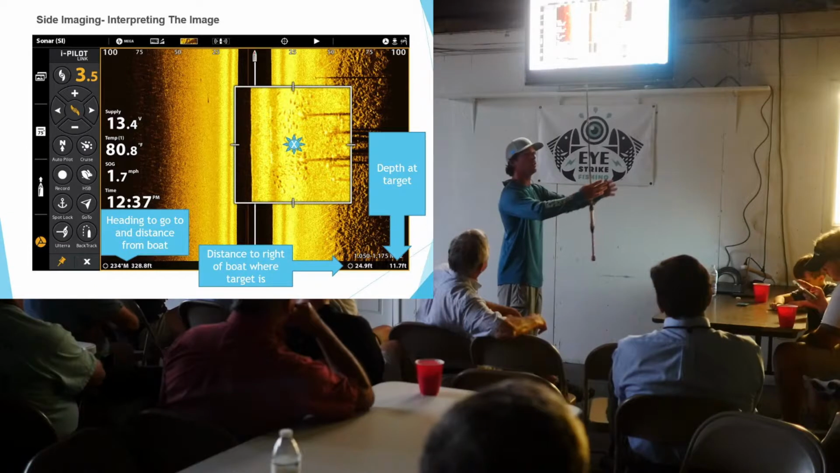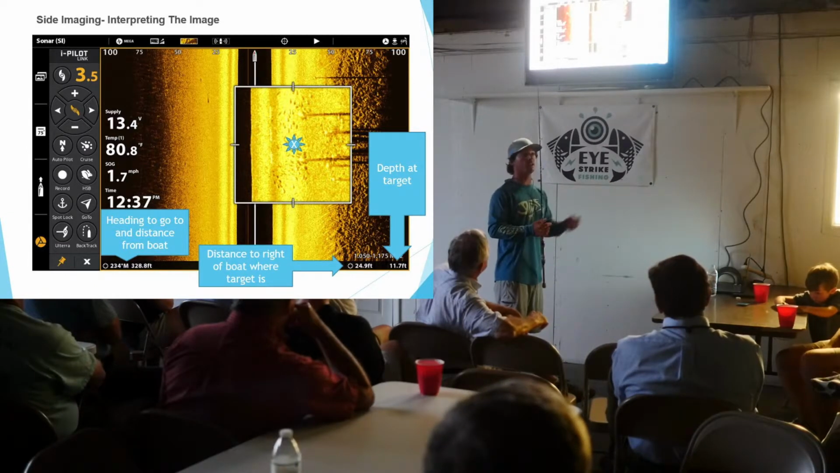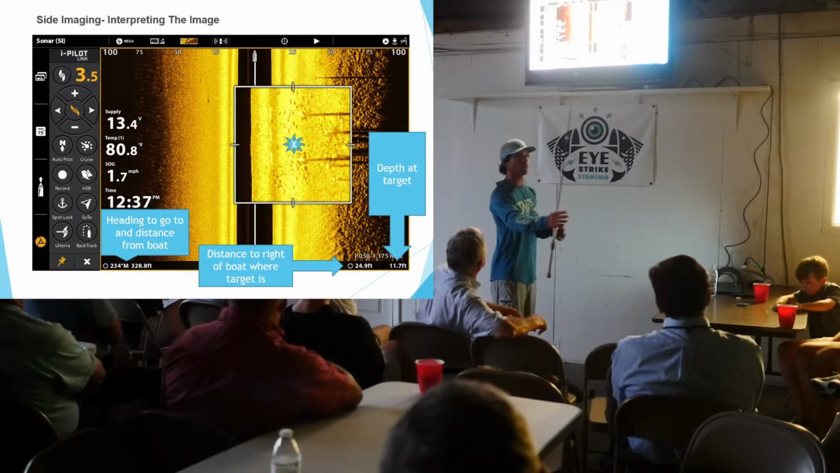That's going to be your tail. So the more blunt end of the shadow is going to be the head. So that's the way he's facing. And a lot of times, the current's running really hard in this image, so the fish are all kind of